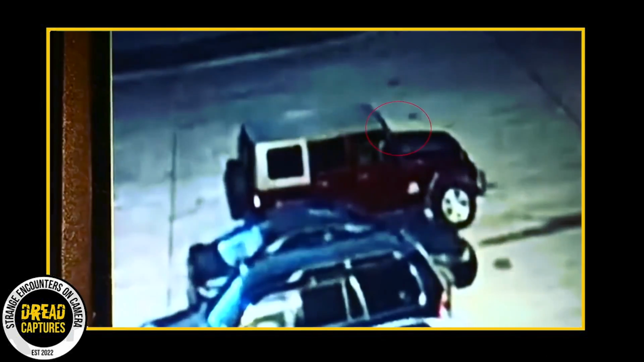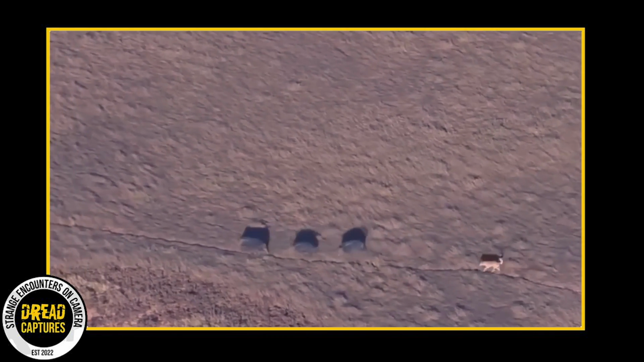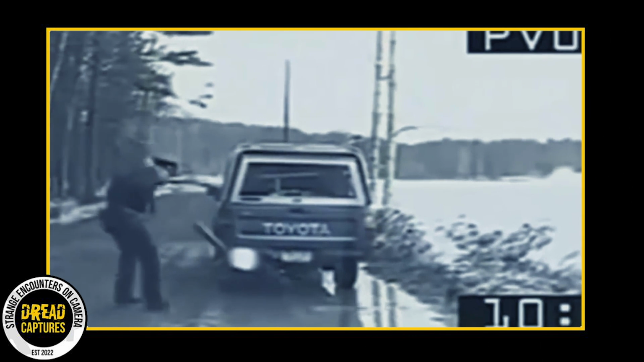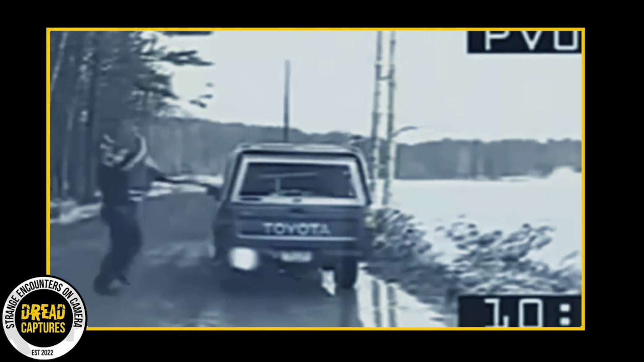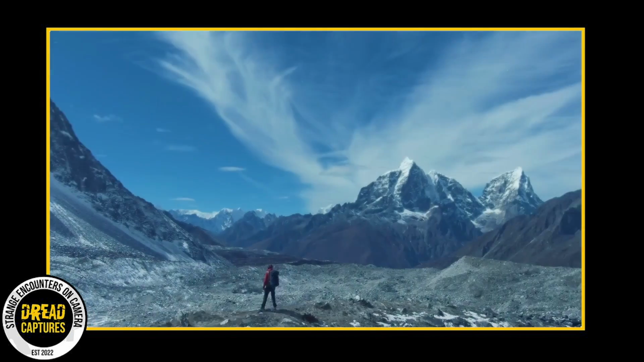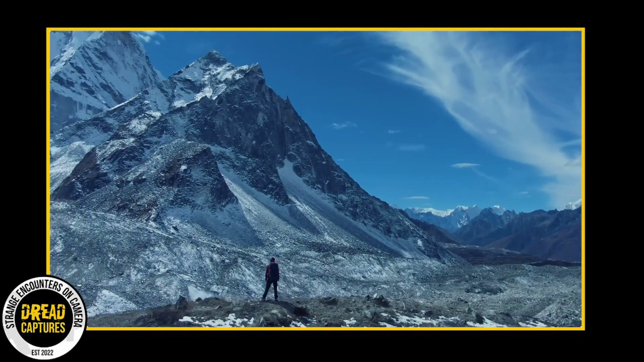Trail cameras, security cameras, and other recording devices can capture events that occur when no one is around. We are after sightings of wild animals, cryptids, paranormal activity, mysterious creatures lurking in the shadows, and strange phenomena that defy explanation. So whether you're a seasoned cryptozoologist or just a curious viewer, buckle up and get ready for an adventure like no other. Now, let's get into the captures.